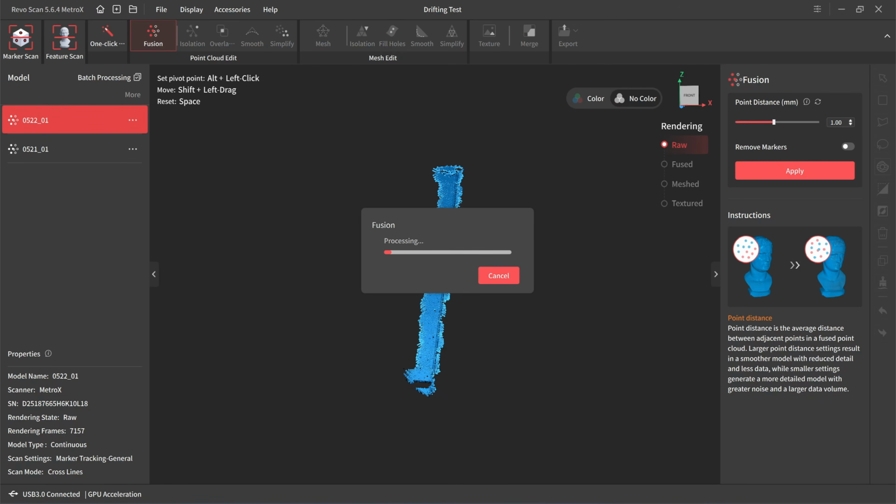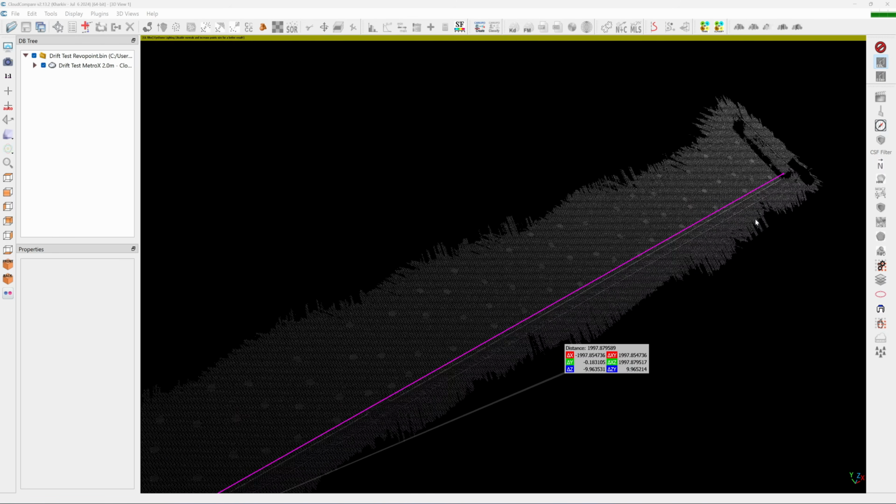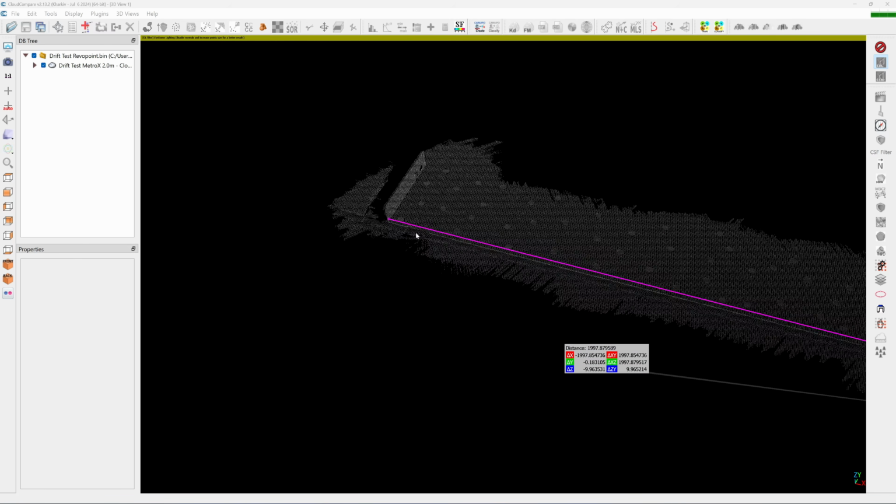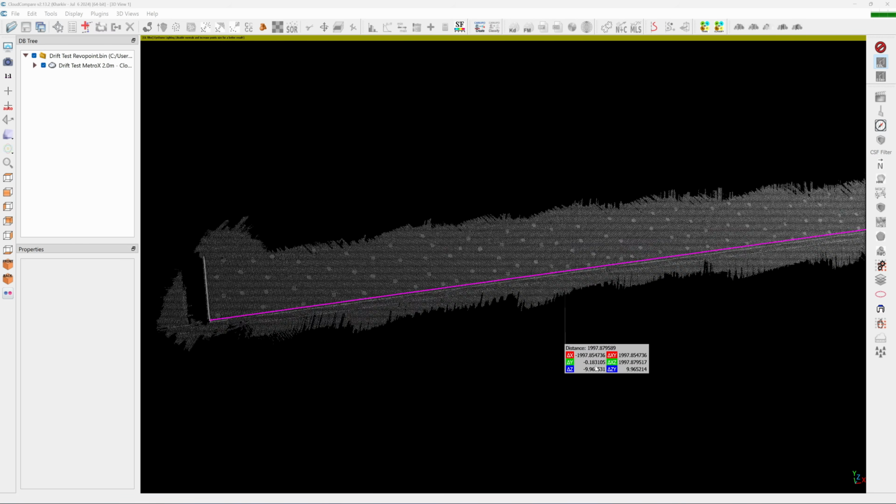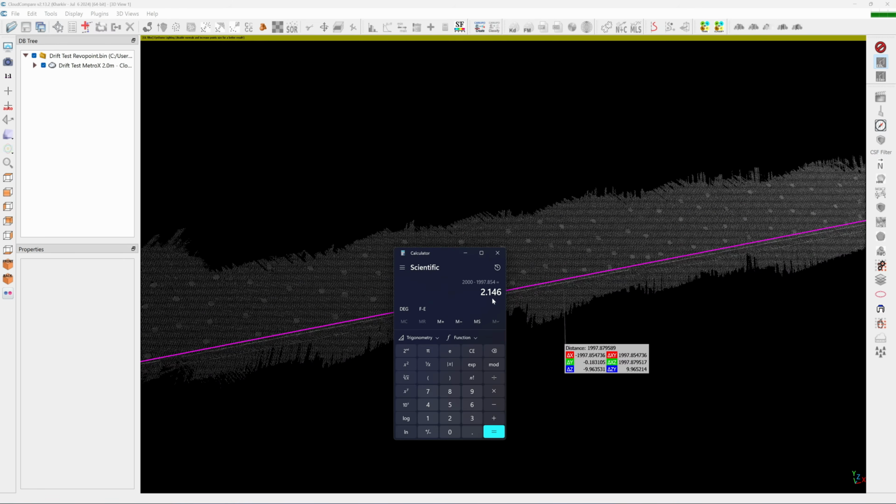Use the point cloud for checking the distance. Okay, here's the measuring result in CloudCompare. I measure it from one point of the aluminum block to the other point. Okay, as you can see here, delta X is reading 1997.854. It's 2.146 millimeters too short. So that's a lot.